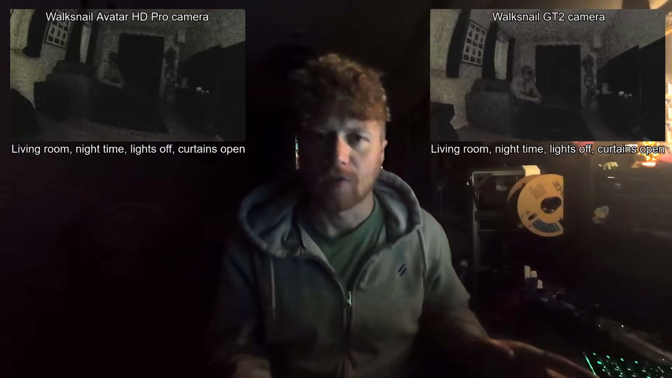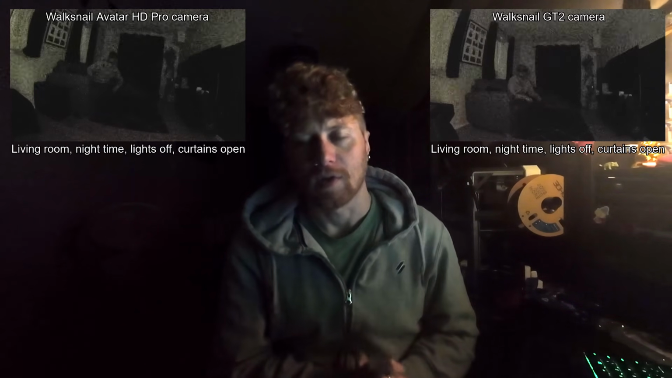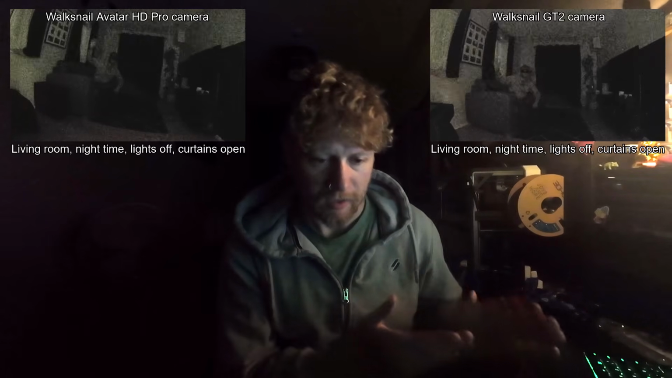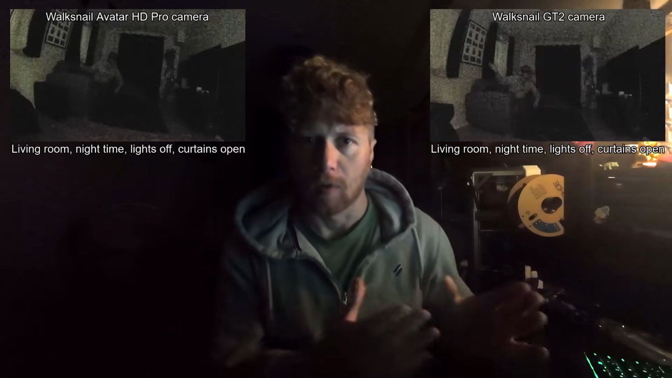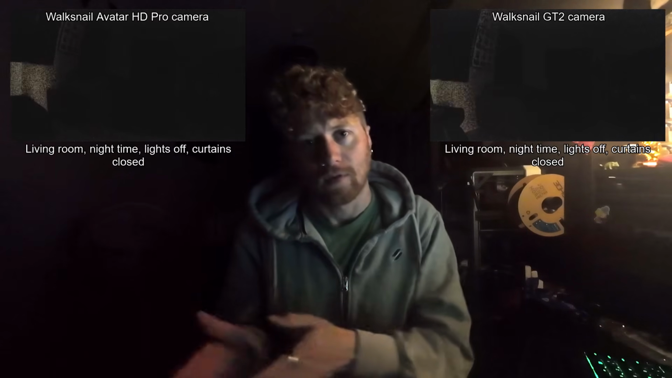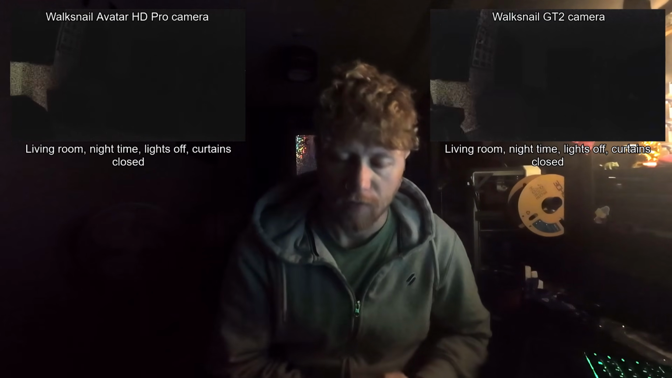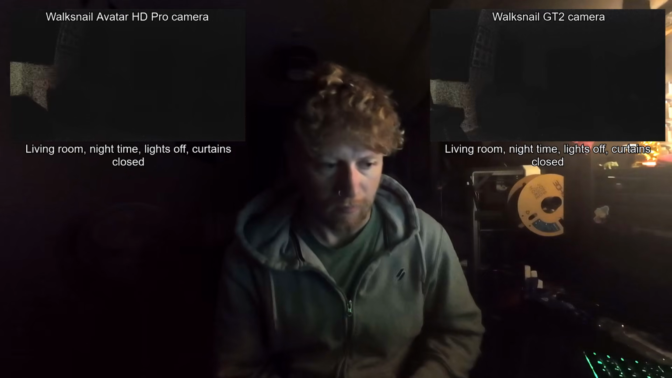Now, this is a little bit weird because back in 2023 when I was using the Avatar Pro HD camera, I was blown away with how good that camera was at seeing in the dark. However, now I'm looking at it and it doesn't look that good. And it also looks very similar to the footage from the GT2, which also doesn't look that good. So I think my original theory that I mentioned in that previous narration might be true.